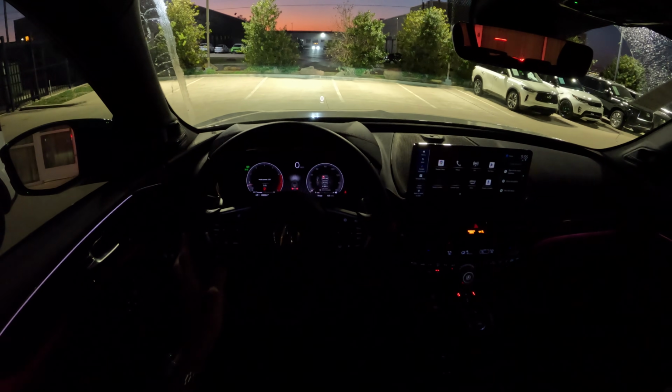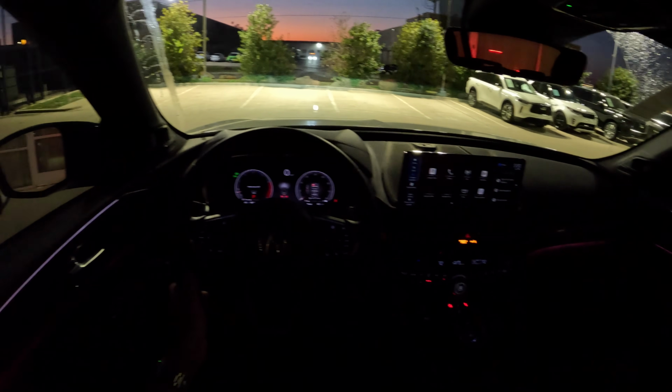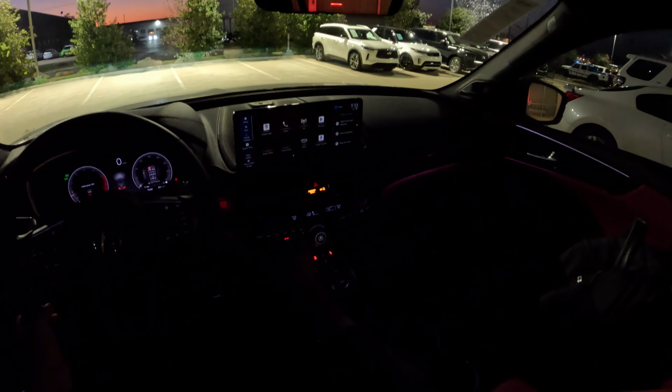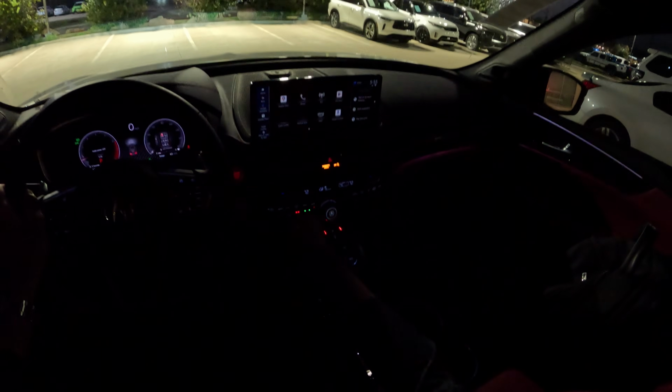And to start off, as always, 3-liter turbocharged V6 with 355 horsepower, 354 pound-feet of torque with a 10-speed automatic transmission. And the MDX Type S, as far as the lighting and everything goes, the interior is really nice. This one has the red interior. You have ambient lighting over there, and over there. You also have it on the floor. I'm going to turn on my massage seats.